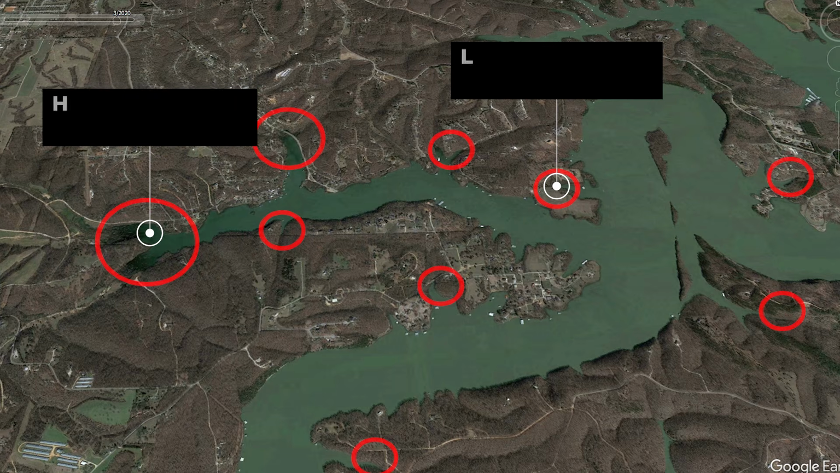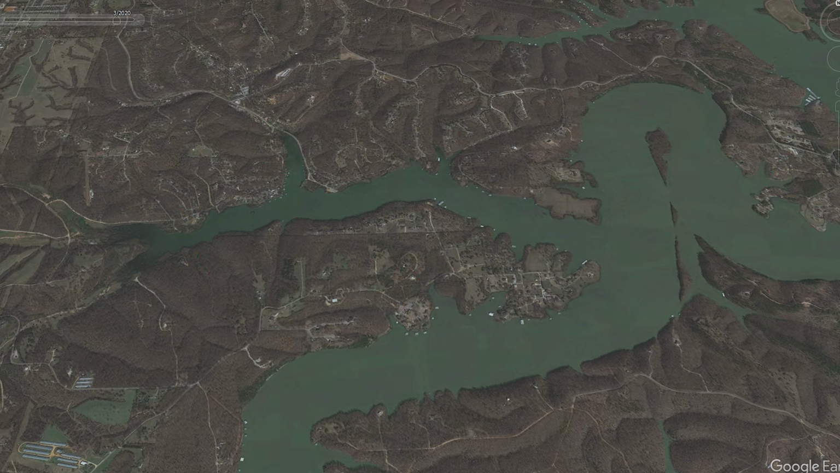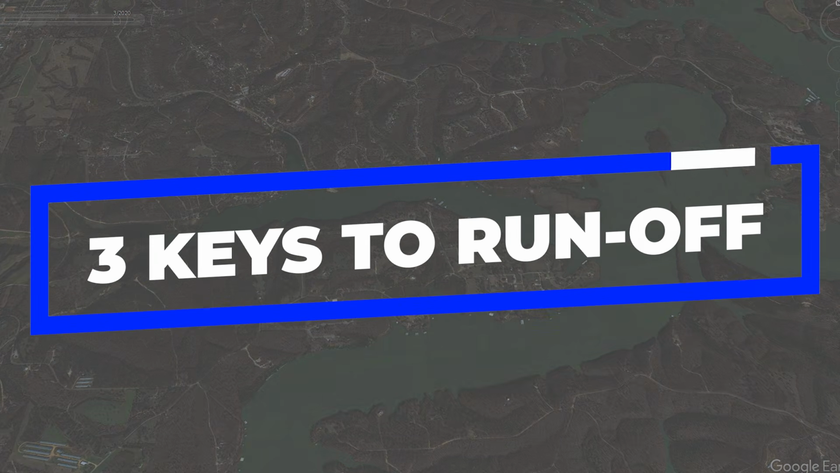Not all of these runoff areas are going to hold bass, so there can be thousands on your lake after it rains, so you have to determine which ones have the highest potential to hold bass. And I found 3 factors to help me narrow down which runoff areas I should be targeting.